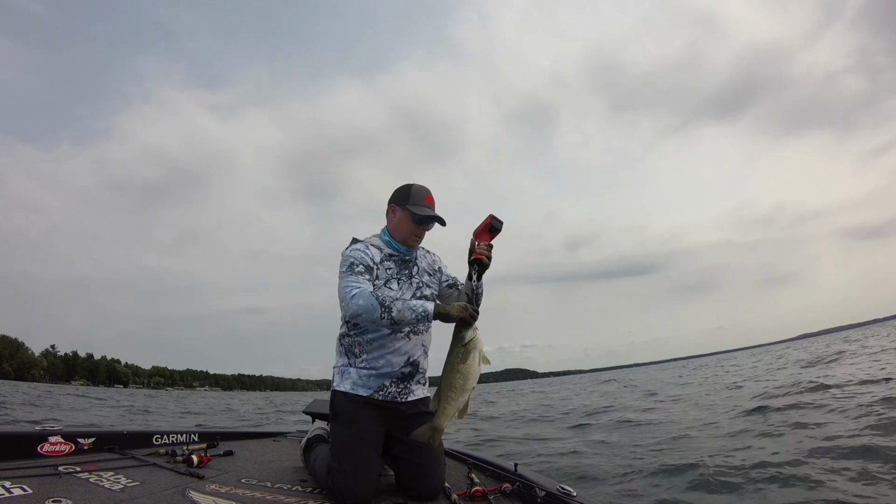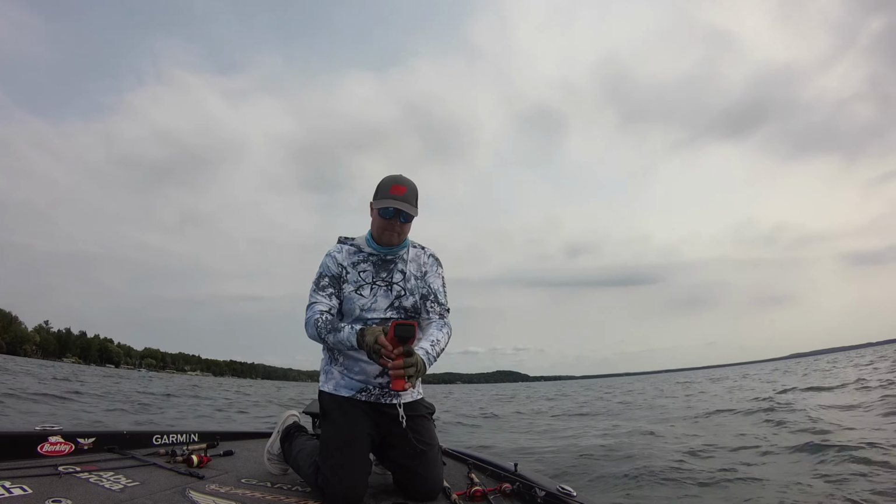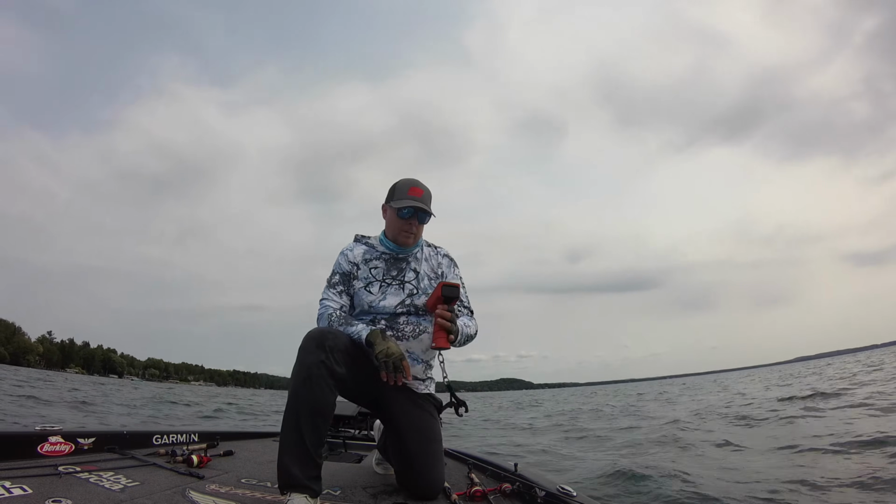Another good one. Chub. 22 pounds so far, pretty good.